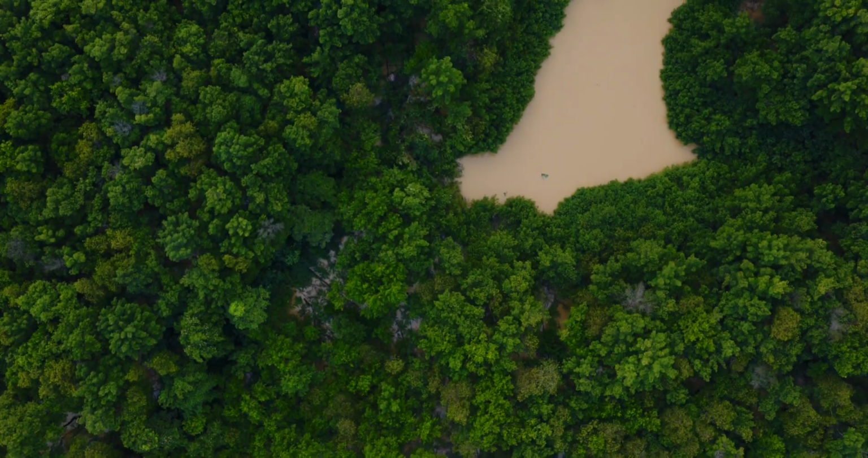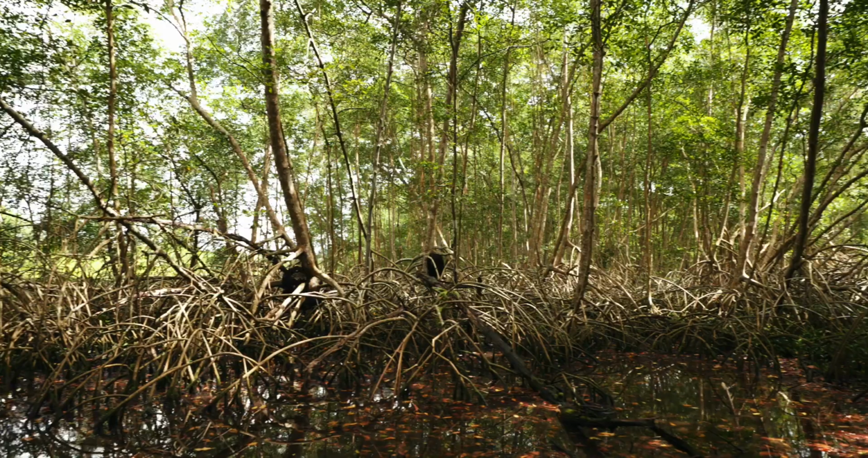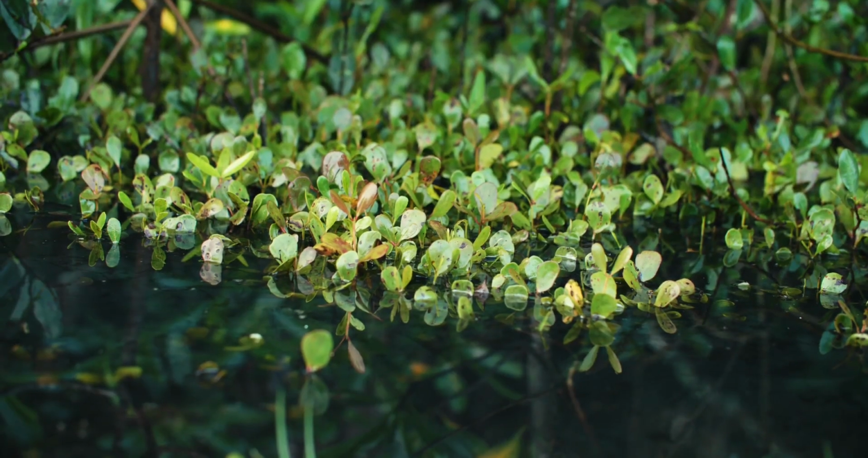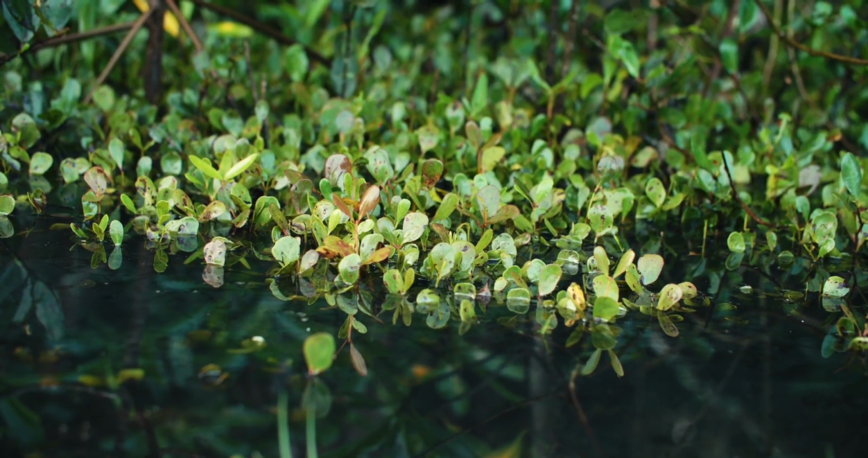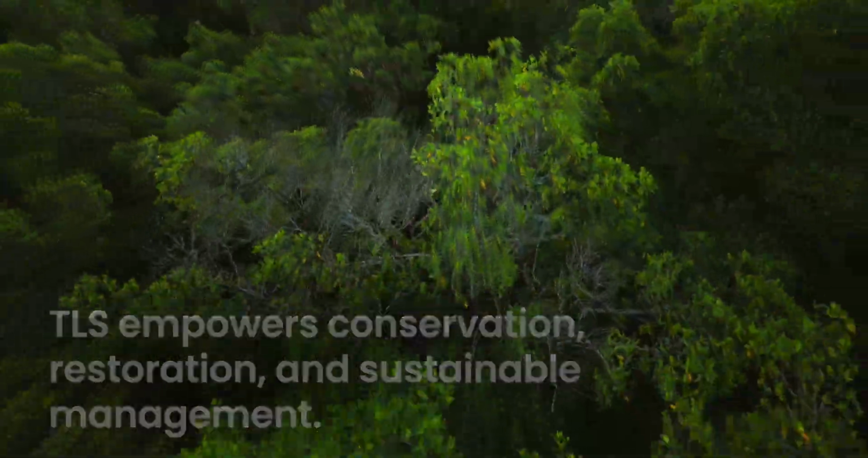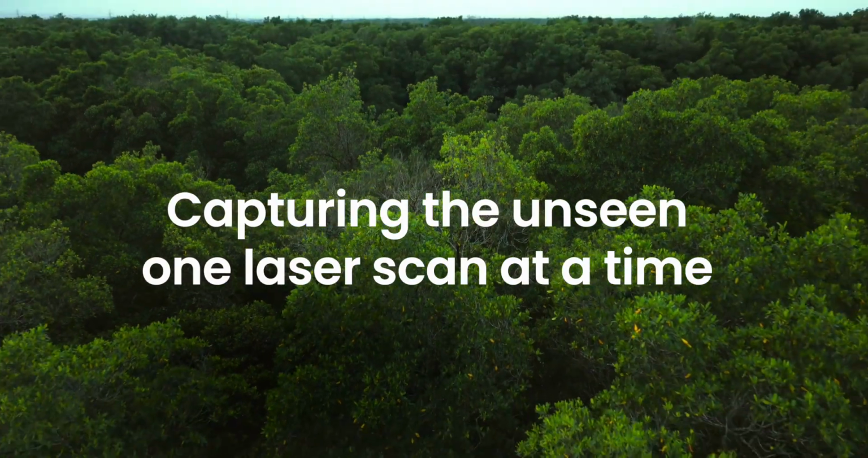TLS data feeds directly into monitoring, reporting and verification systems, improving the accuracy in national carbon inventories. By transforming how we measure mangroves, TLS empowers conservation, restoration and sustainable management, capturing the unseen one laser scan at a time.